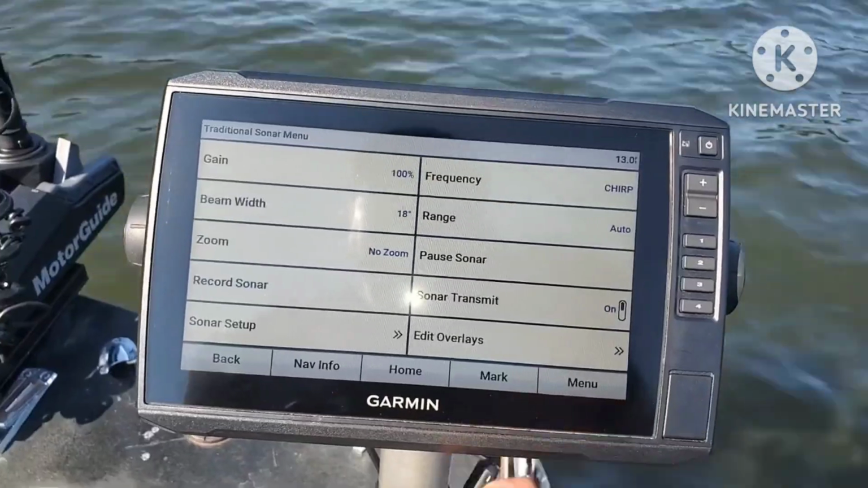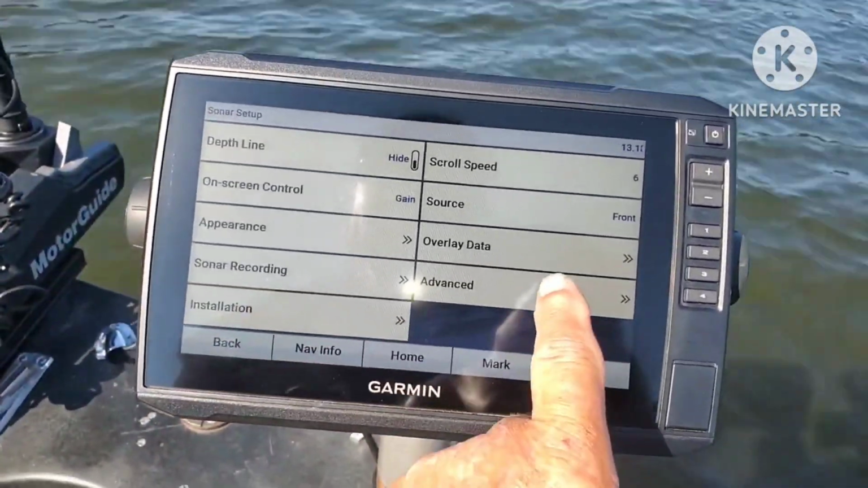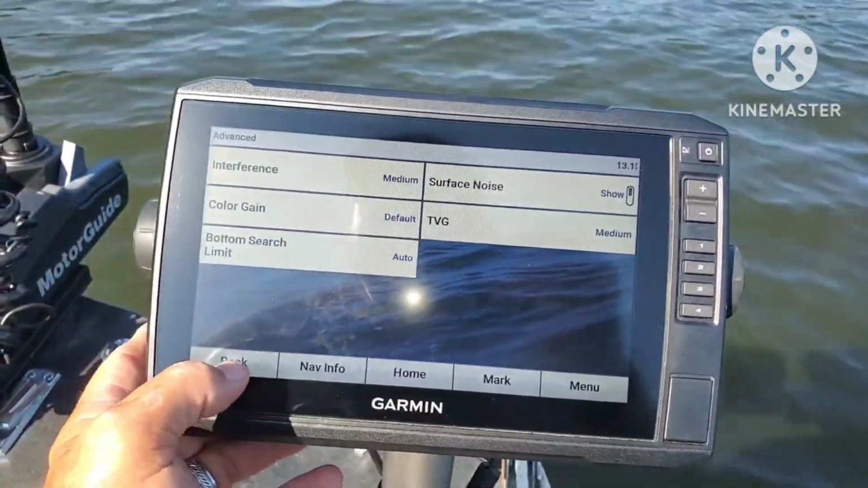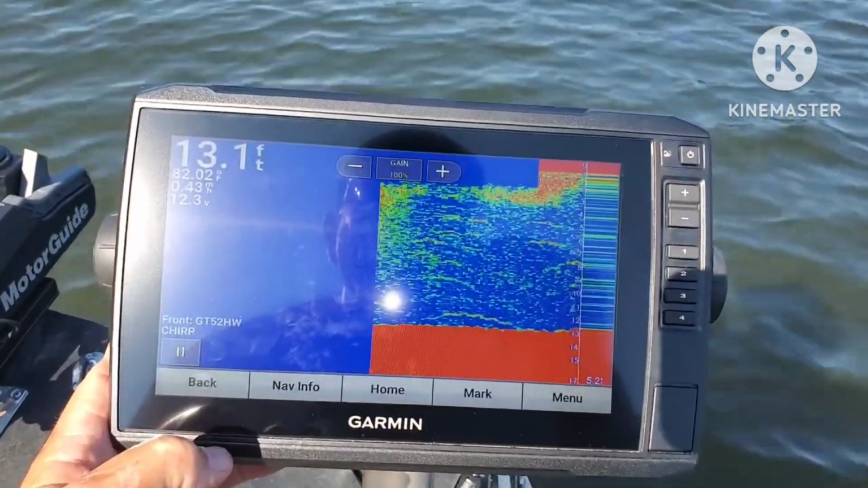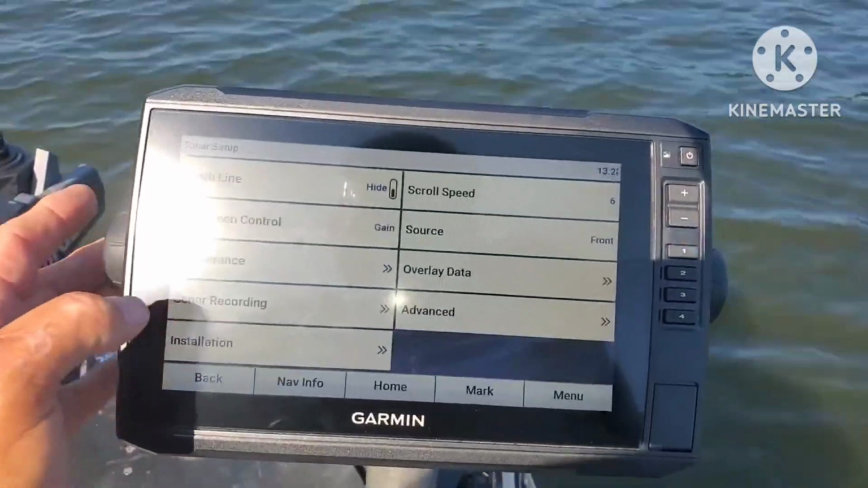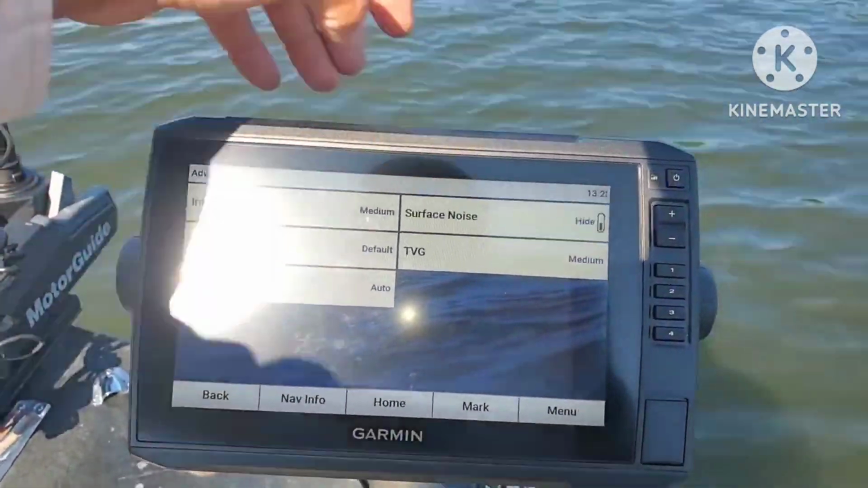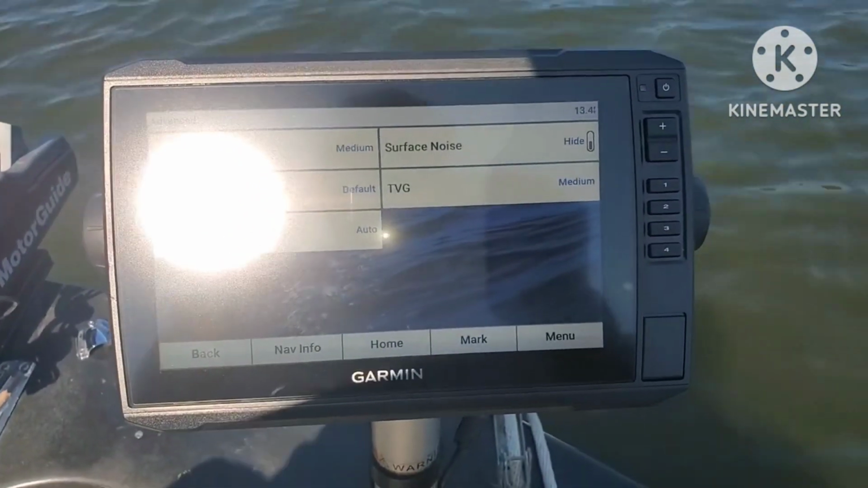So let's go back here and go to Sonar setup, advanced. So what happens with show noise? Okay, so it shows it on the surface. Sonar setup, advanced, turn surface noise back off.